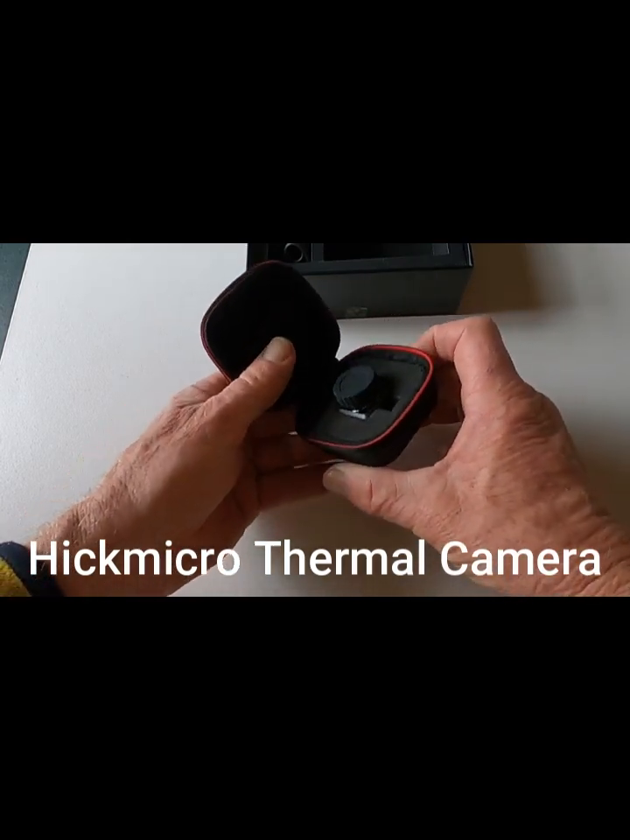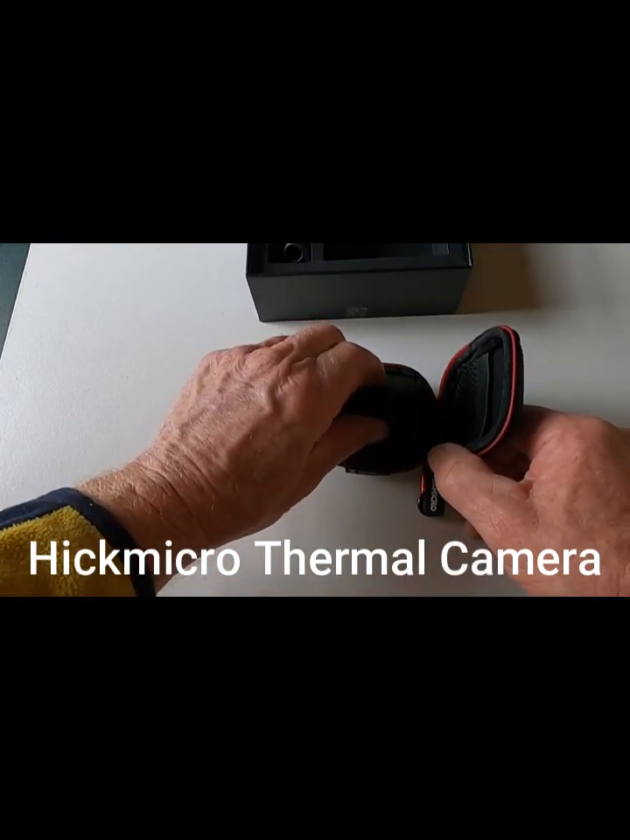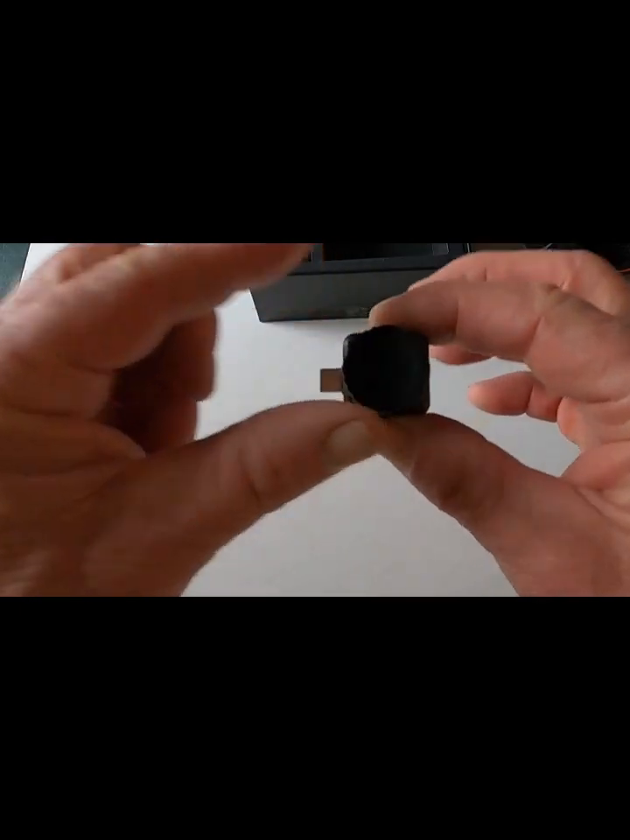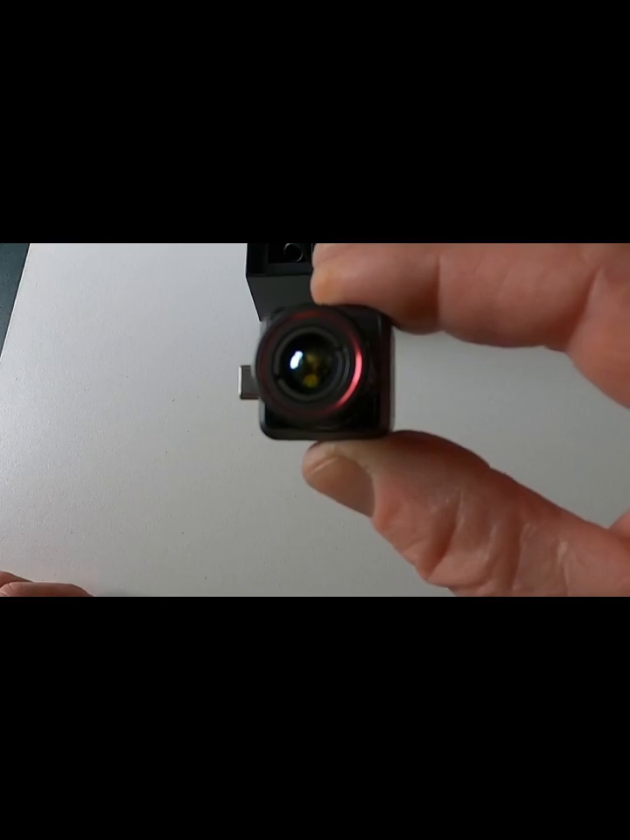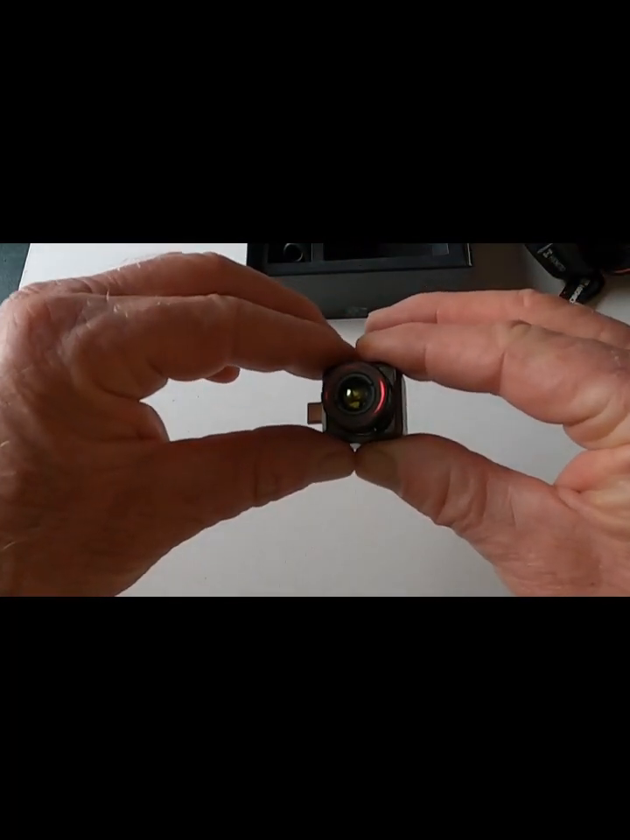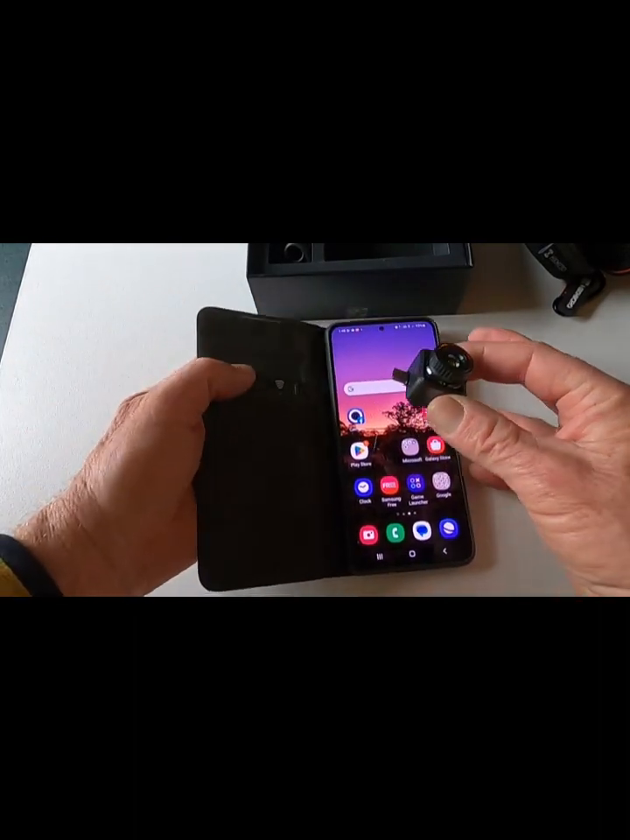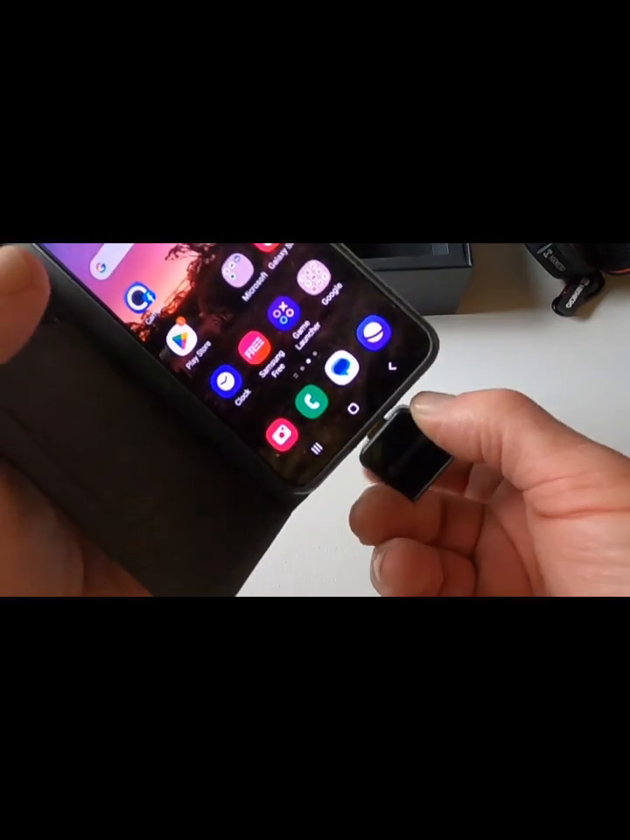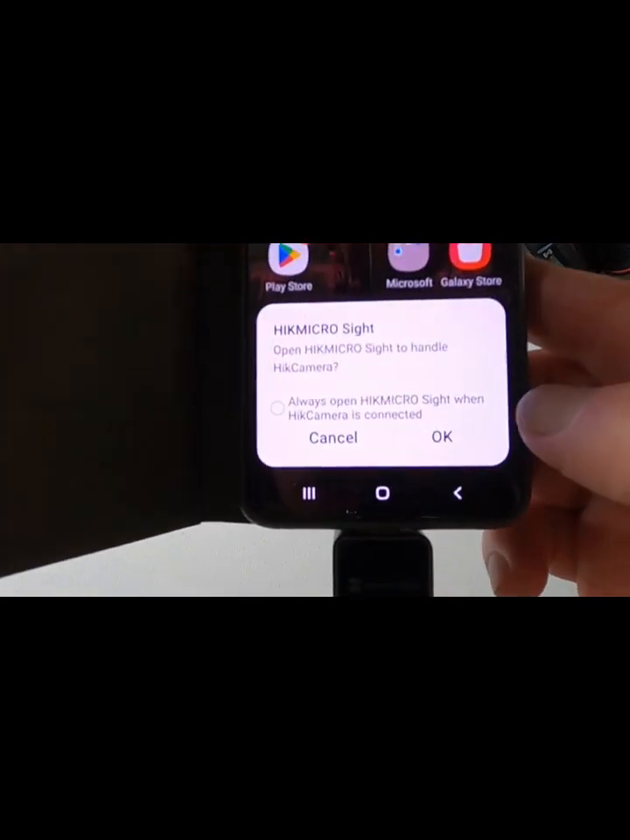Pretty easy to install. You've got a little cover on the top of it, a little carry pouch. And as you can see, it's so small, you do need to put it in the carry pouch, you'll just lose it. Nice little lens on it. You take any Android phone, is what I'm using. It's a S21. And plug it in with the camera facing where you want to film from.